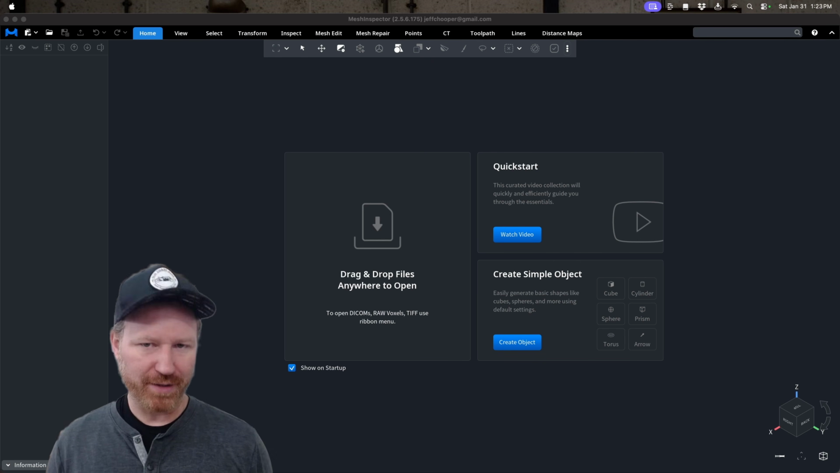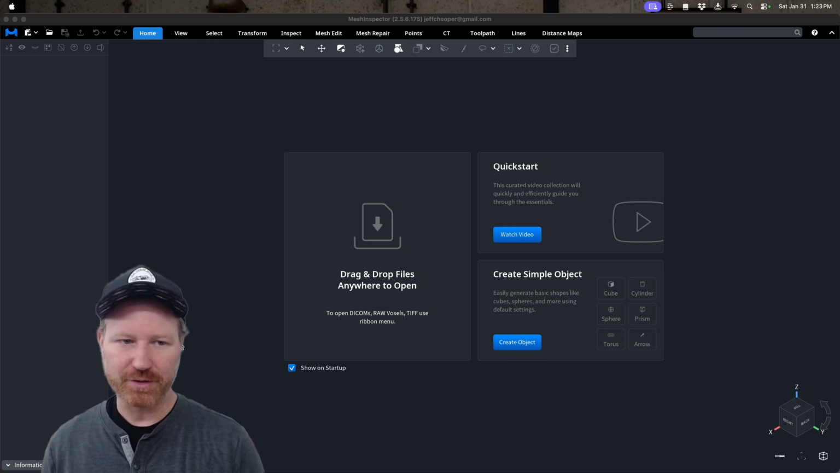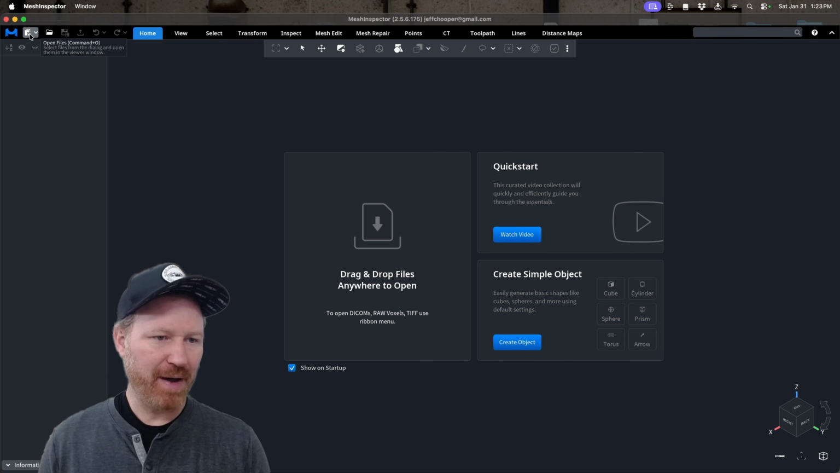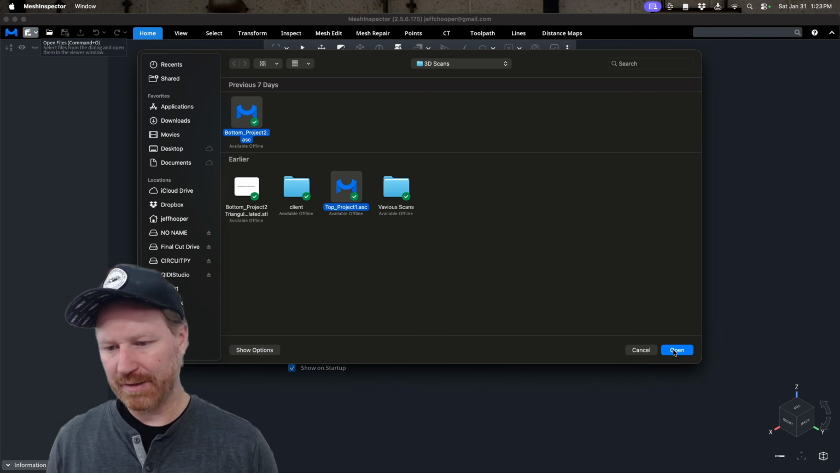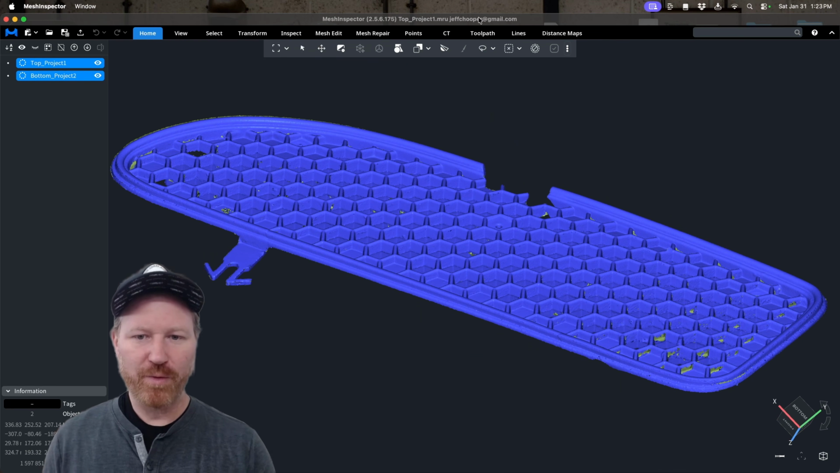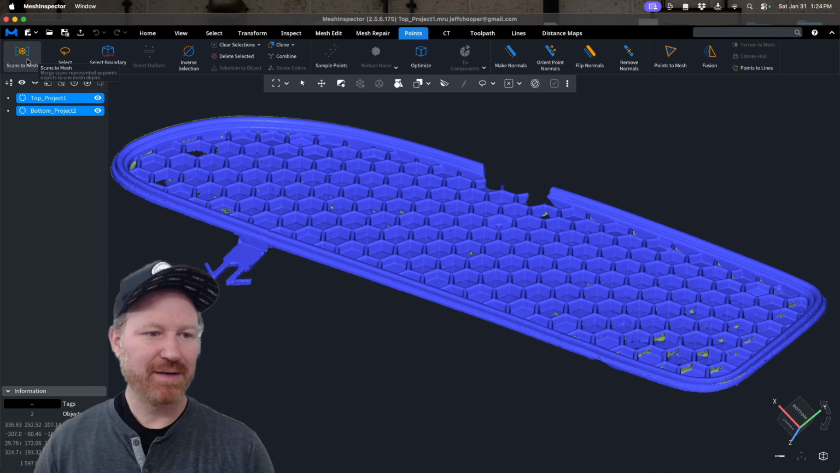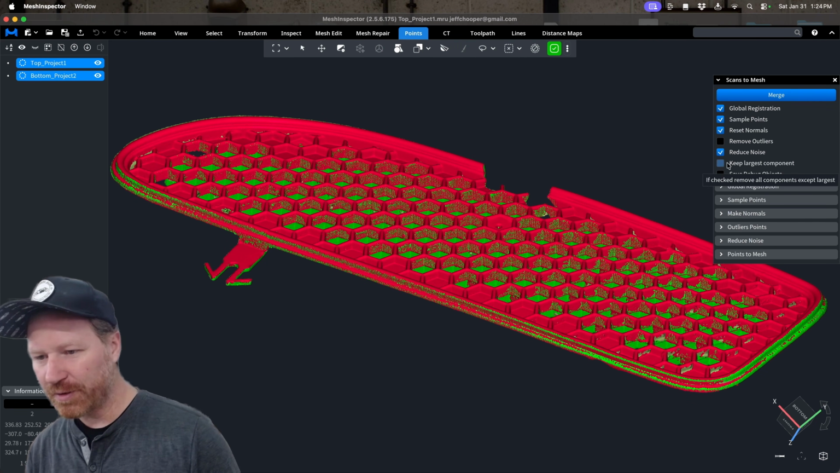Now let's take another run at this, but this time we're going to use more of the automation tools that are inside the Mesh Inspector. Keep in mind, they're not a sponsor. It's just a new tool I'm using. Okay, so we're going to bring both of them in again. This time, we want to go to Points, Mesh to Scans.